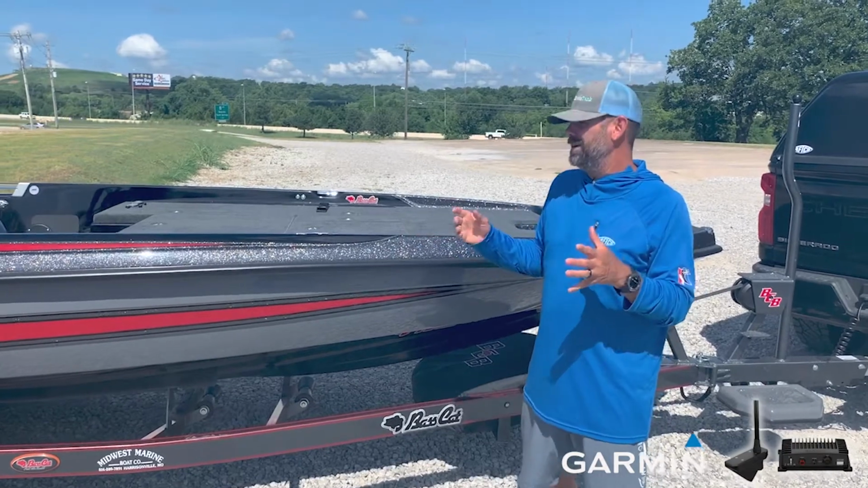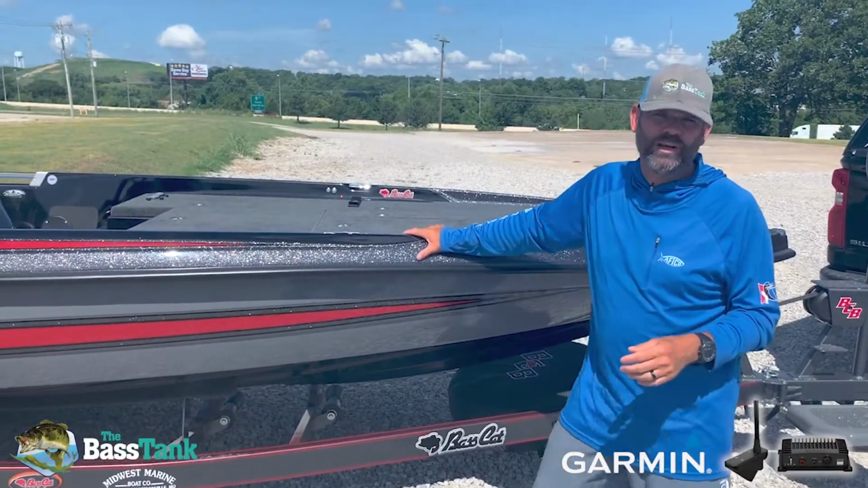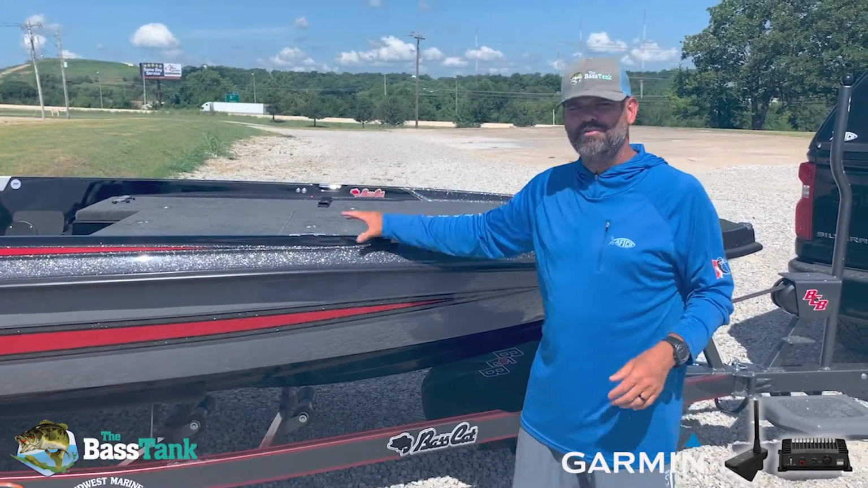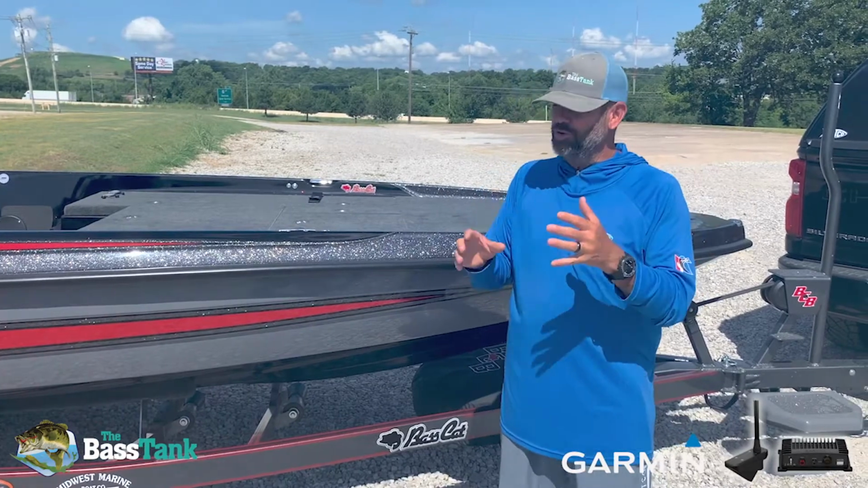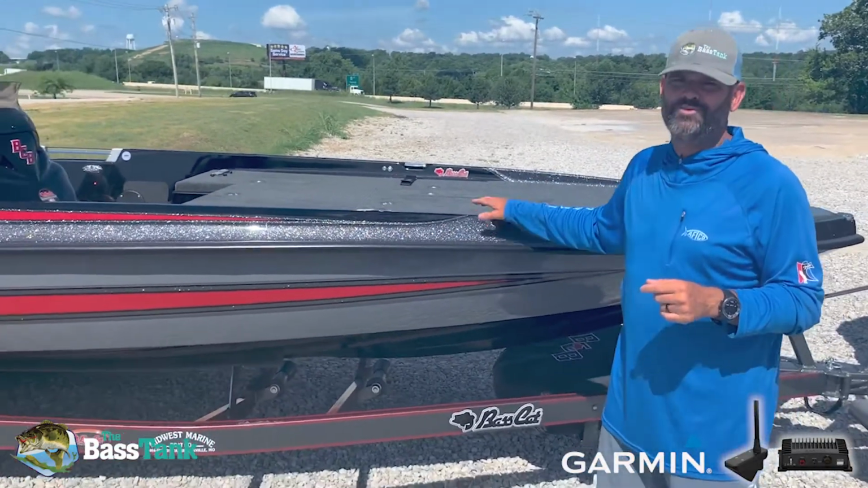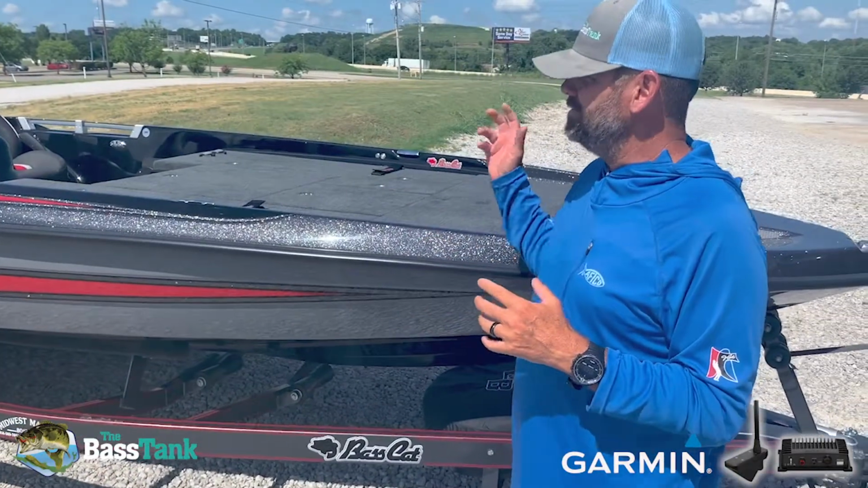I'm here at the world headquarters of Bass Tank. Got my brand new 2021 Bass Cat, completely stripped down, comes from a factory like this. We're here, we're gonna do a before and after. This is straight out of the factory, one of the first 10 2021 Bass Cats. We're gonna rig this thing out. Bass Tank is gonna put the Bass Tank system on this.